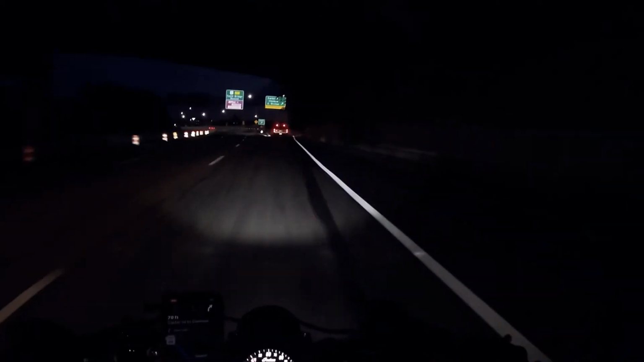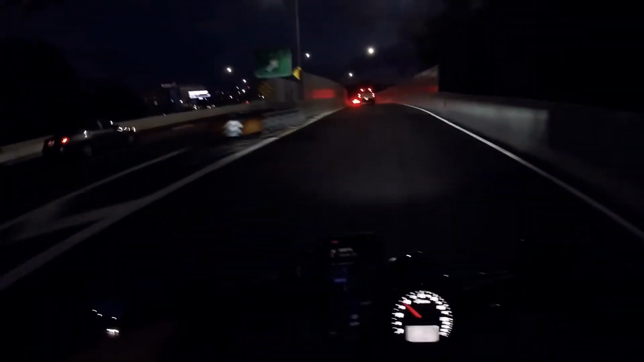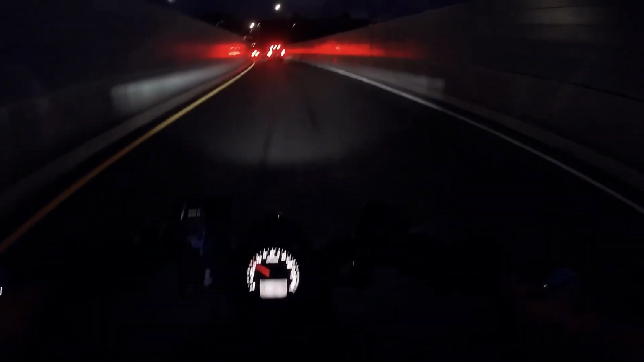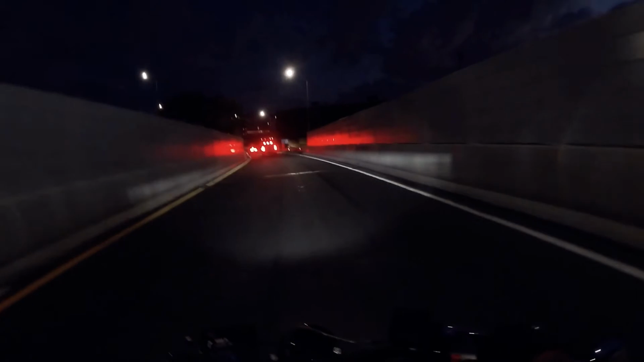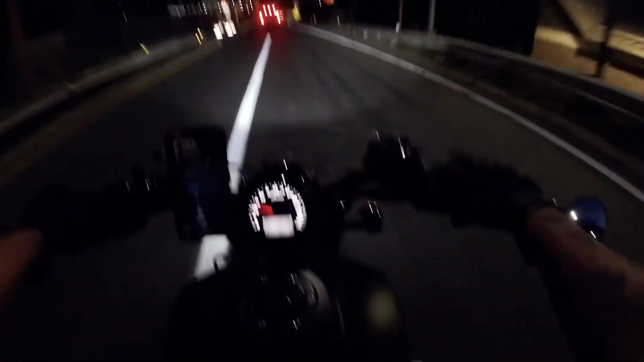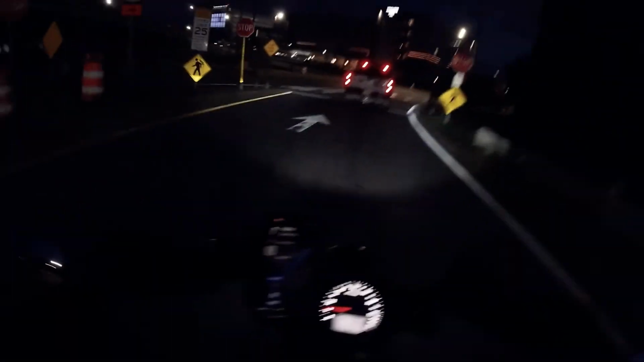But we're almost home. That was that exhaust. How's that sound, guys? But yeah, that was the highway ride. At that time you don't have a lot of cars, you don't have traffic, so you're able to push the bike a little bit more. If you feel comfortable with your leans and your angles, that's pretty much when you do it on the highway.